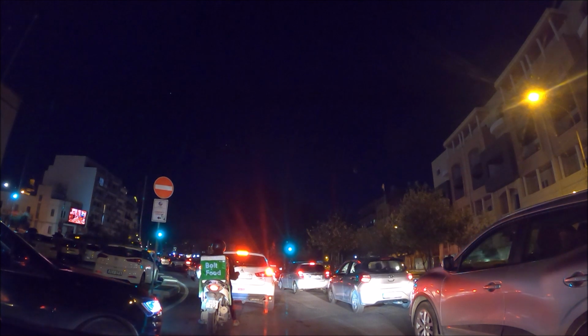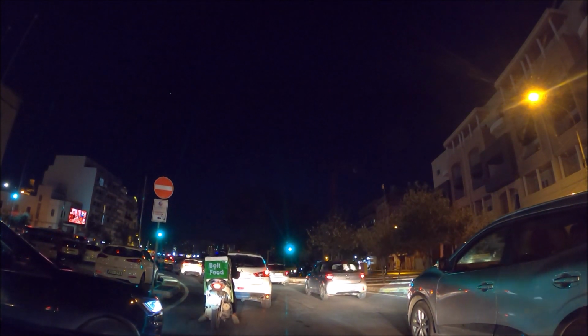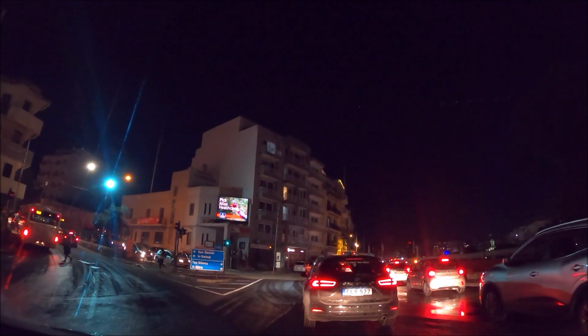Anyway, the lights are changing. Mr. Bolt has pushed himself out, so as long as he pulls his finger out and gets out of the way. Oh, he wants to go straight across. Wow, chock-a-block here, guys. Normally I just push myself out here, because there are those yellow lines where you're not supposed to block, but if you stick to those, you'd never get anywhere.